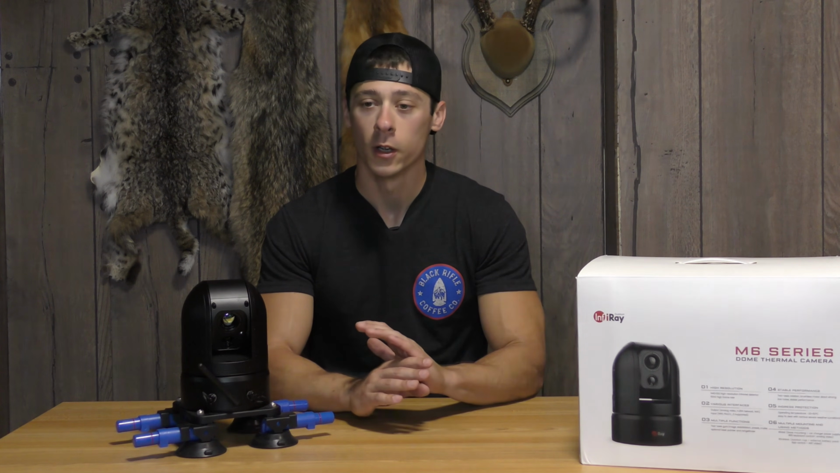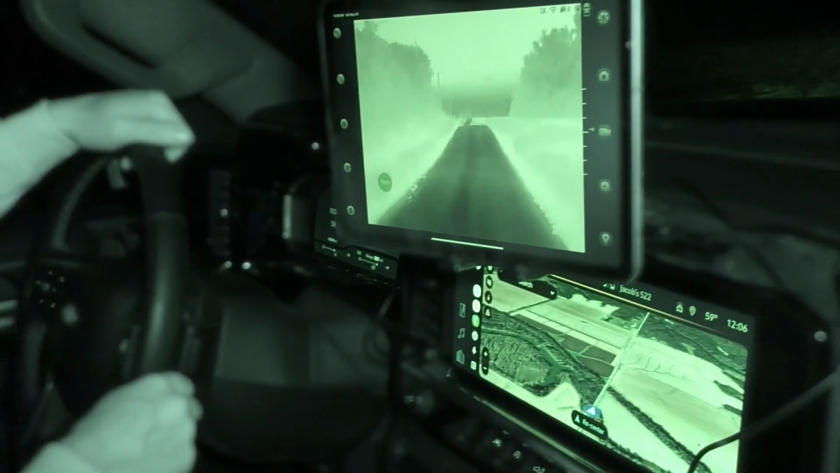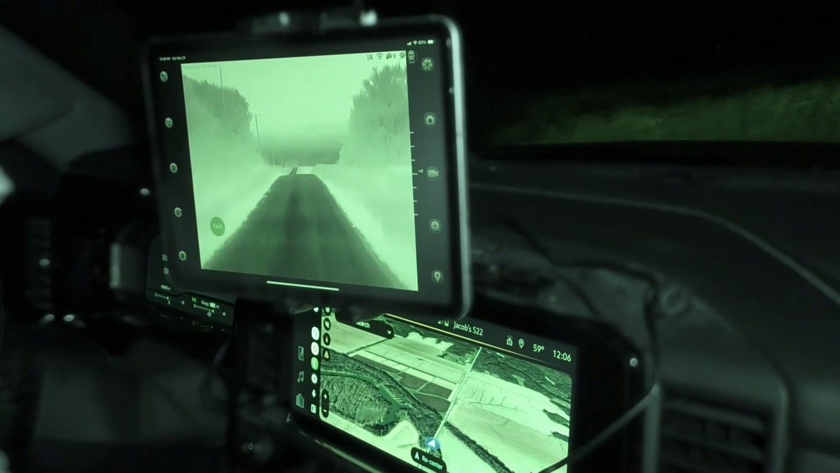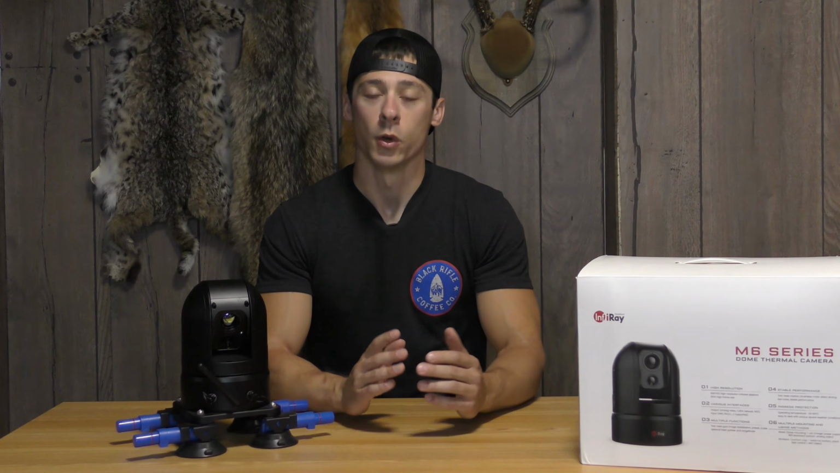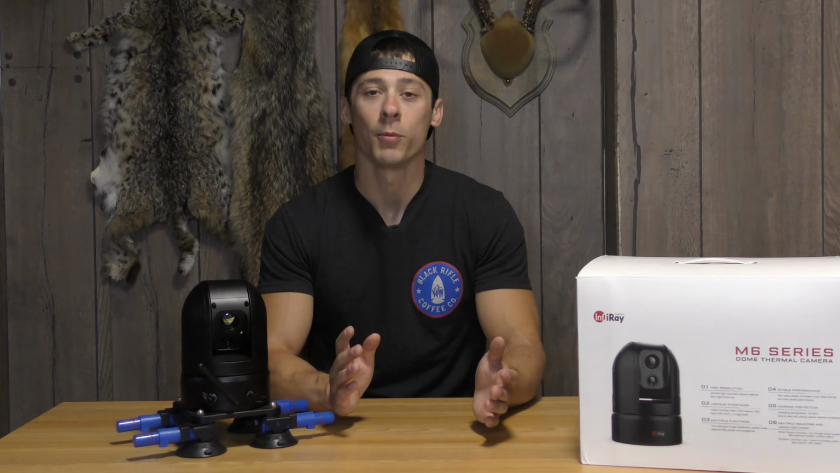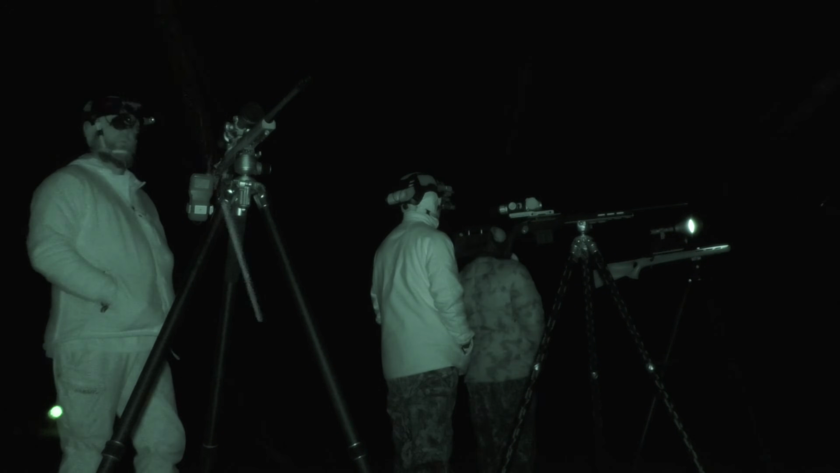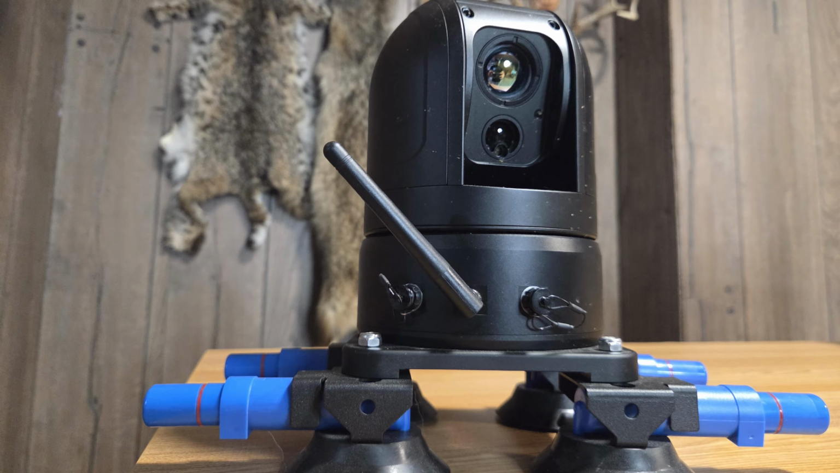And now this year, no more holding the head out the window. If you guys have thermal hunted in the past, you would know thermal optics can't see through windows. So if you're wanting to get a view of what's going on out in the field with your thermal optics, you got to roll the window down and get your head out of the truck. Especially when it's those sub-zero temperatures and the wind is howling. That's the last thing you want to do, is to be rolling that window down and getting out of the truck until you absolutely have to. So this is going to be great to have rolling 100% of the time up on top of the truck.